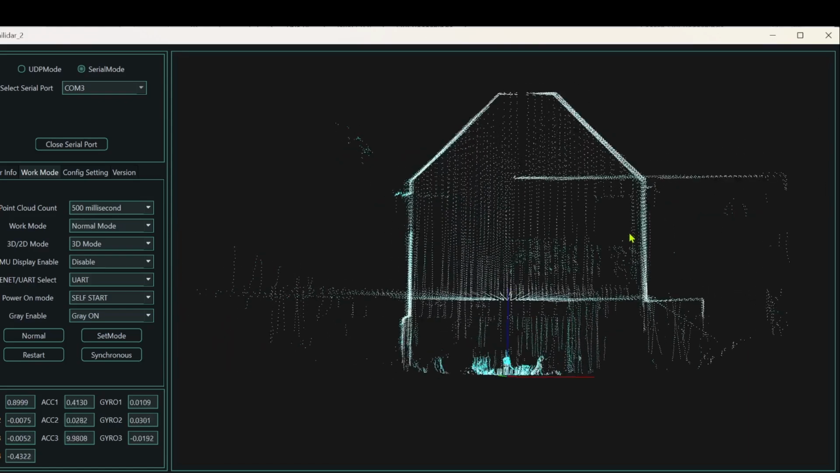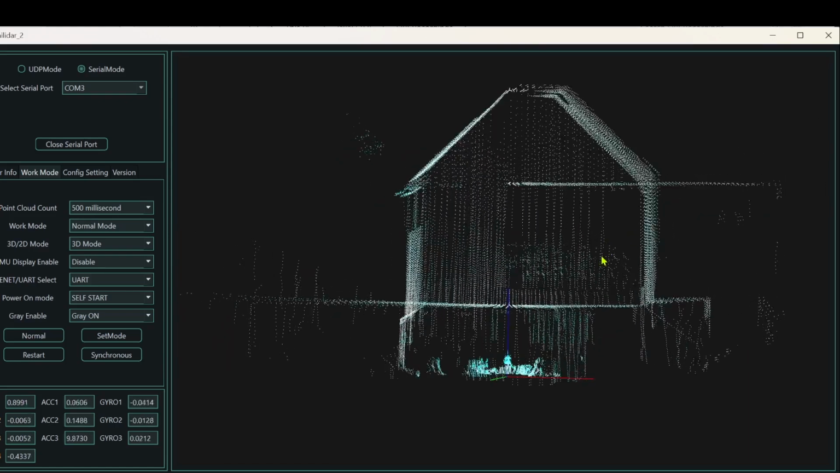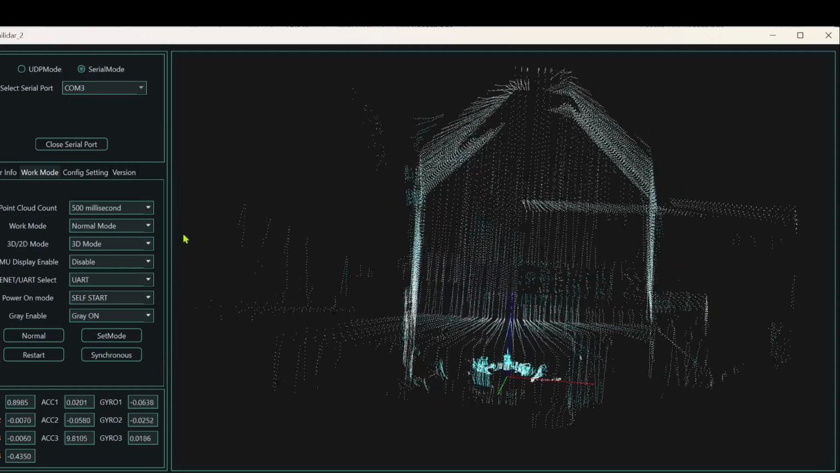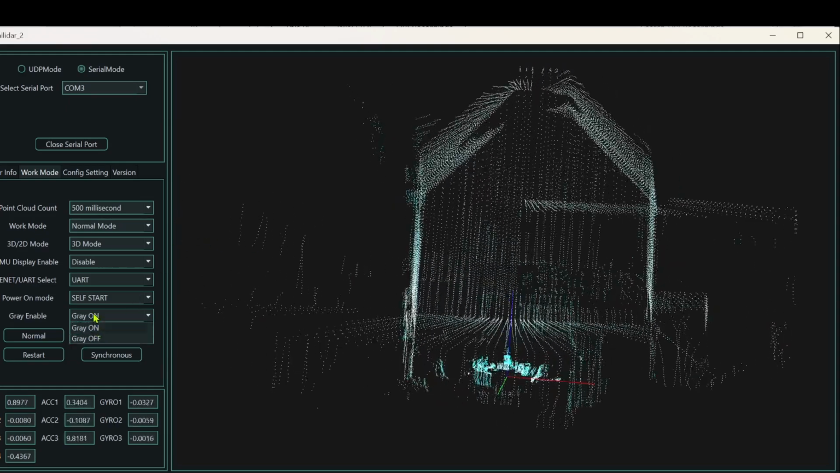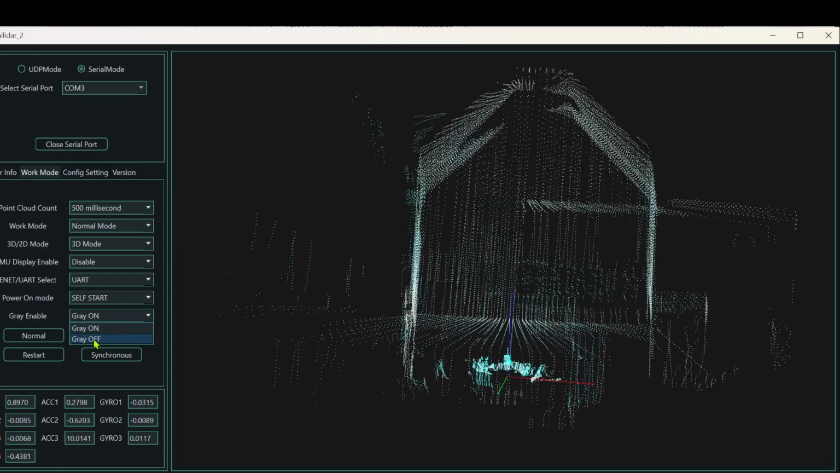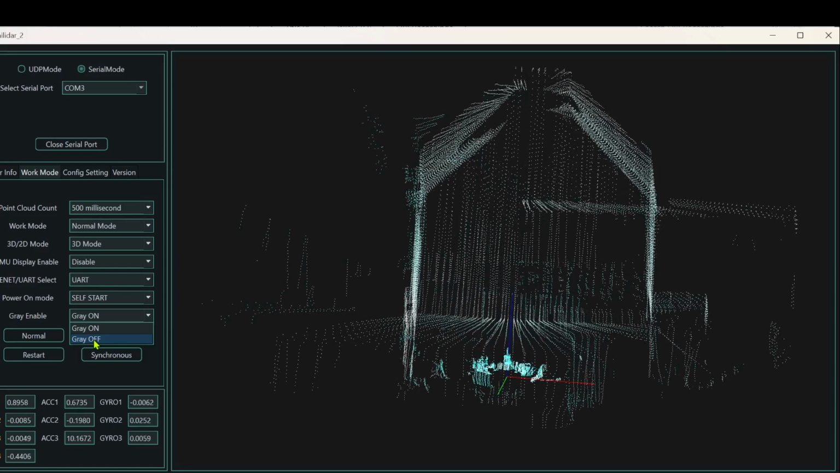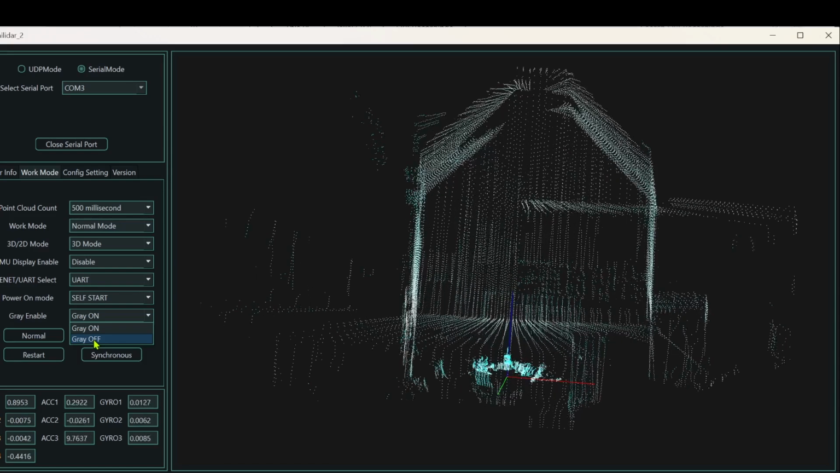And this point cloud is looking pretty sparse. So if I do gray, and right now they call it 4D because the fourth dimension is technically the luminance of the returned points. So it's giving you a gray value for that.